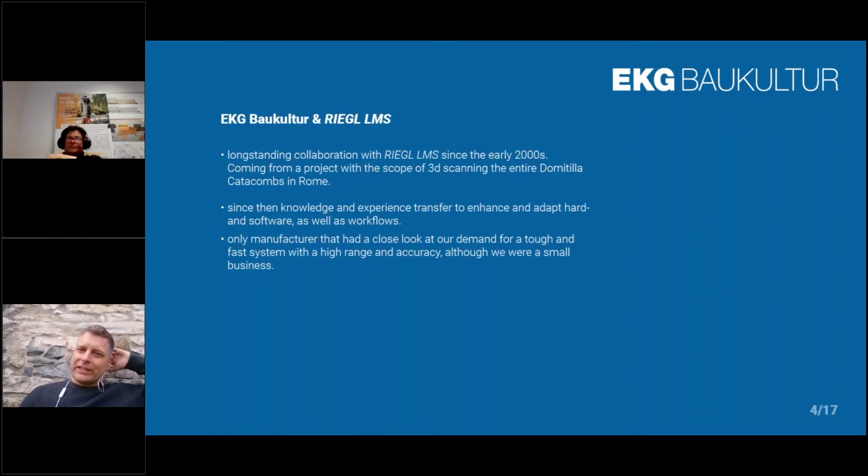Our connection to Riegl laser measurement systems goes back a long time, because in the early 2000s there was a project executed by the University of Technology Vienna and the Austrian Academy of Sciences. The scope was to scan the Domitilla catacombs in Rome.